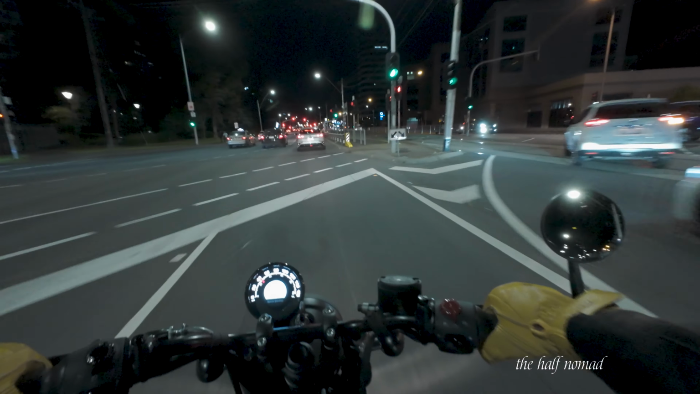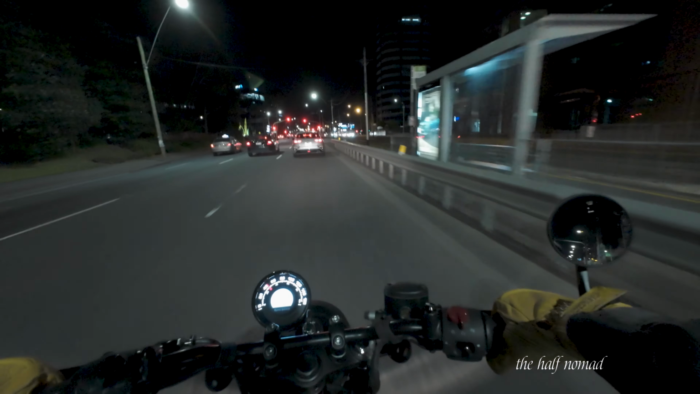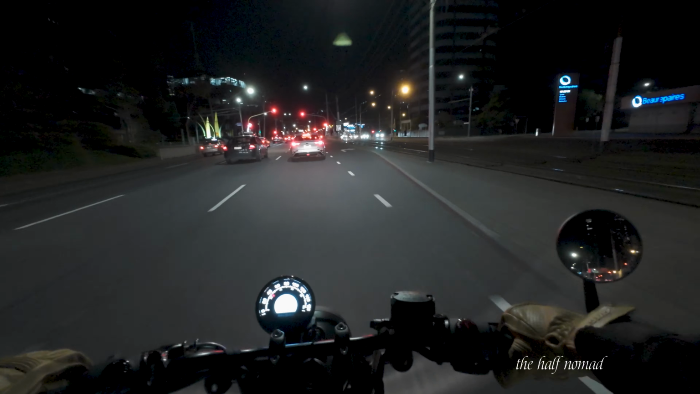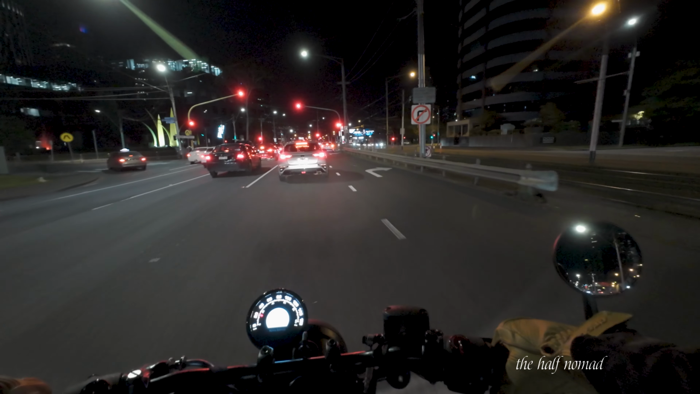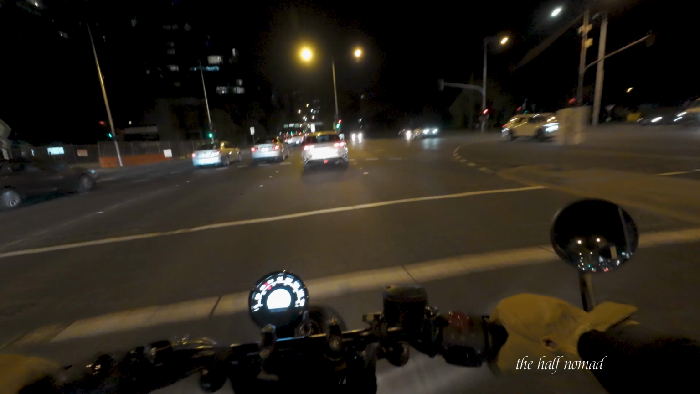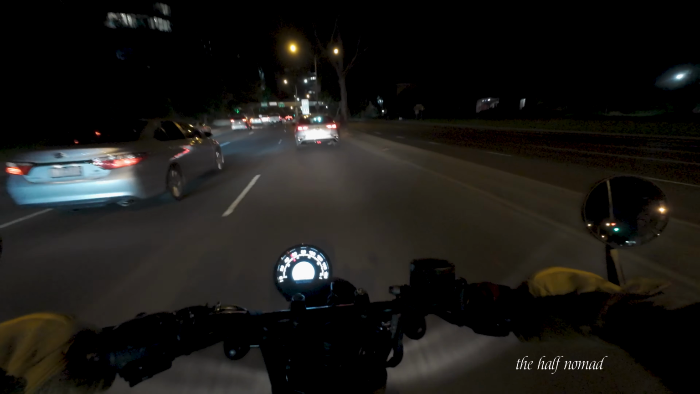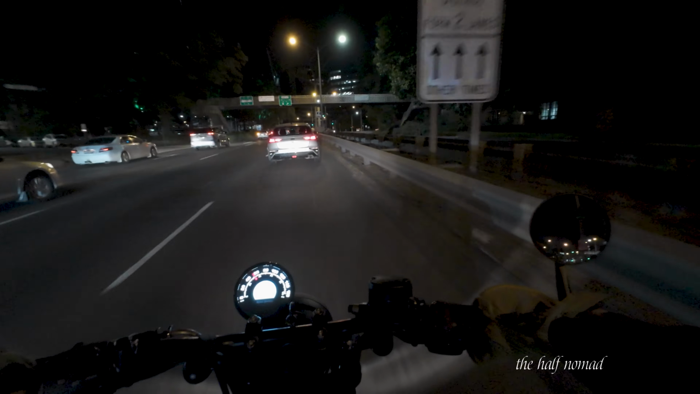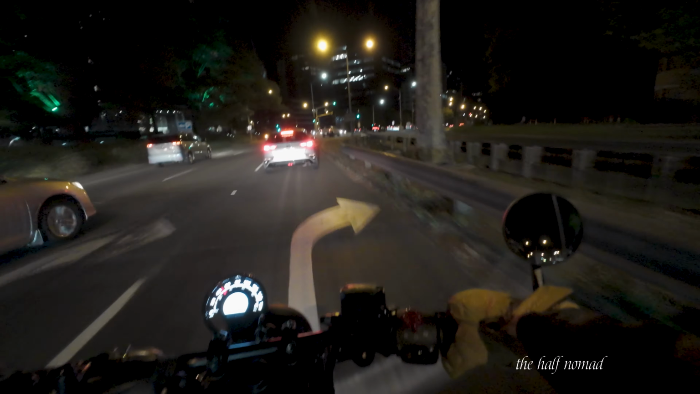I'm actually quite enjoying this night ride. I've got to do more of these. Especially while the weather's nice. Trying to think of any detours I can take. This is Melbourne traffic at midnight. Wow.